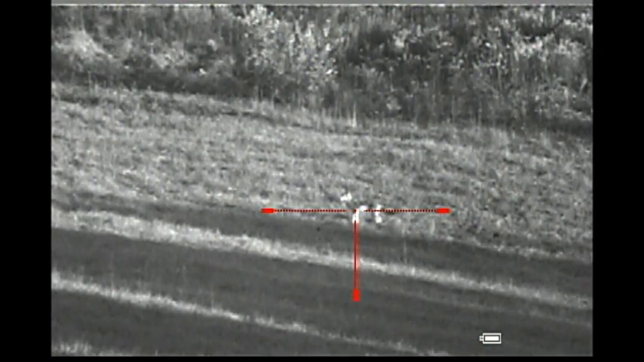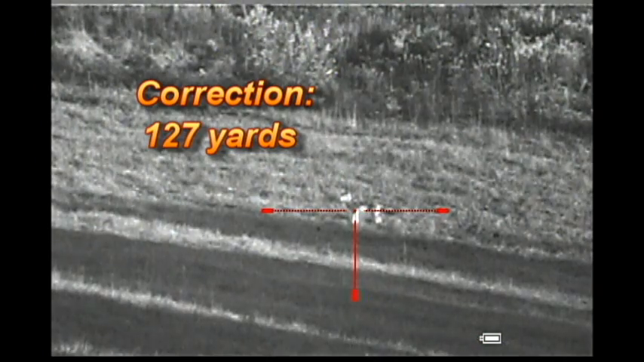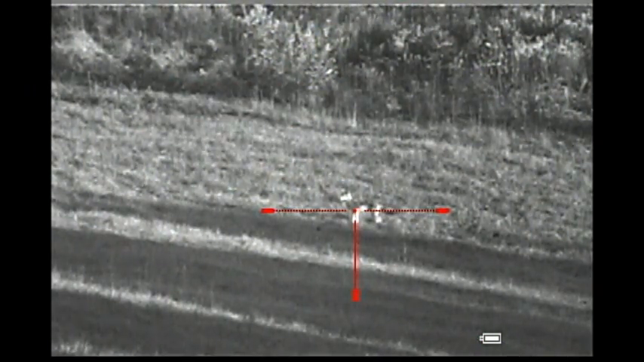Okay, I'm set up on the coyote at 125 yards. This is what the Photon XT 4.6 power scope can see. It's probably close to 30 minutes or so before sundown. There's a little bit of sunshine up there still, a little bit of shadow.